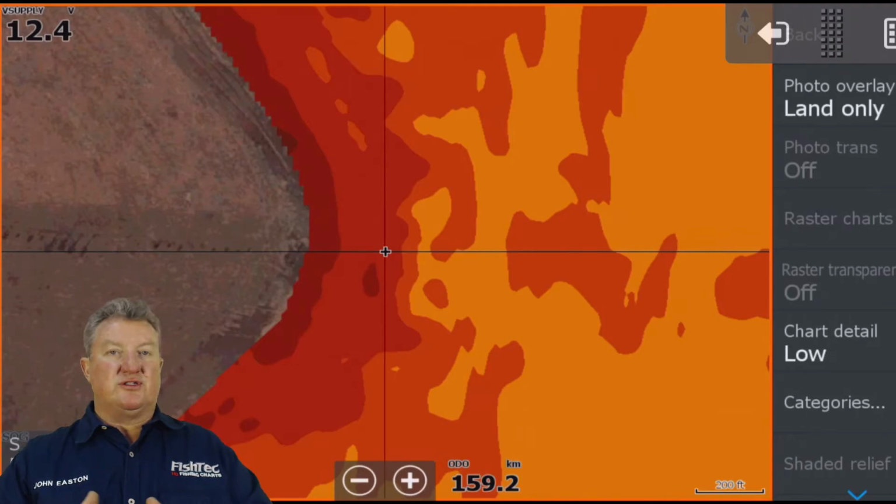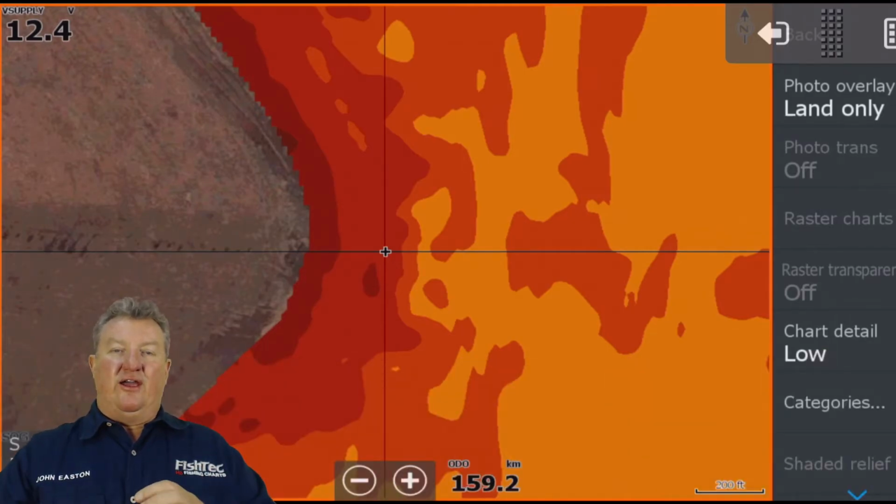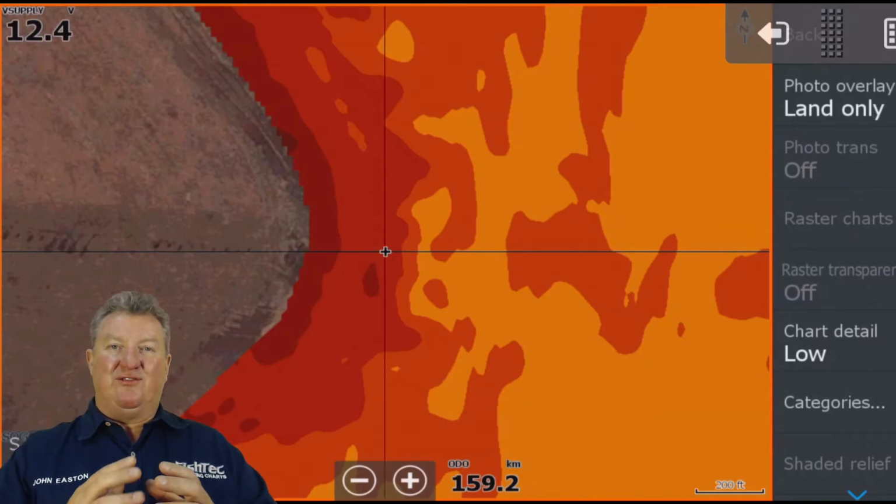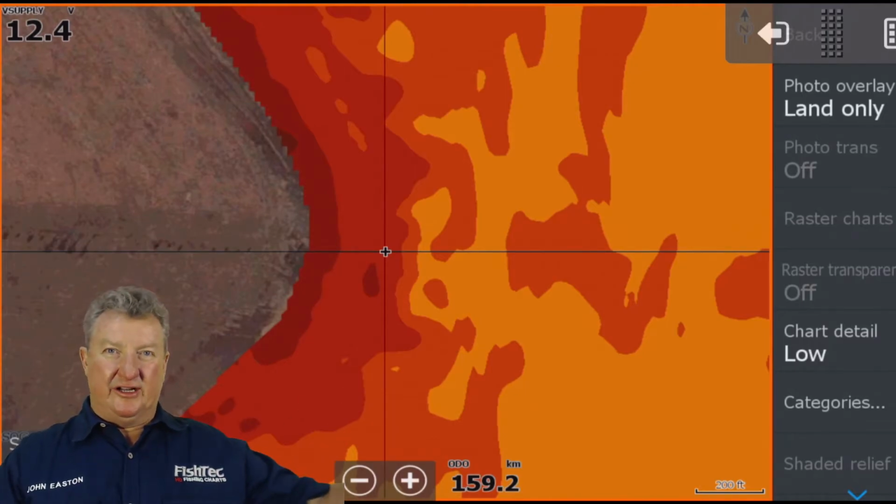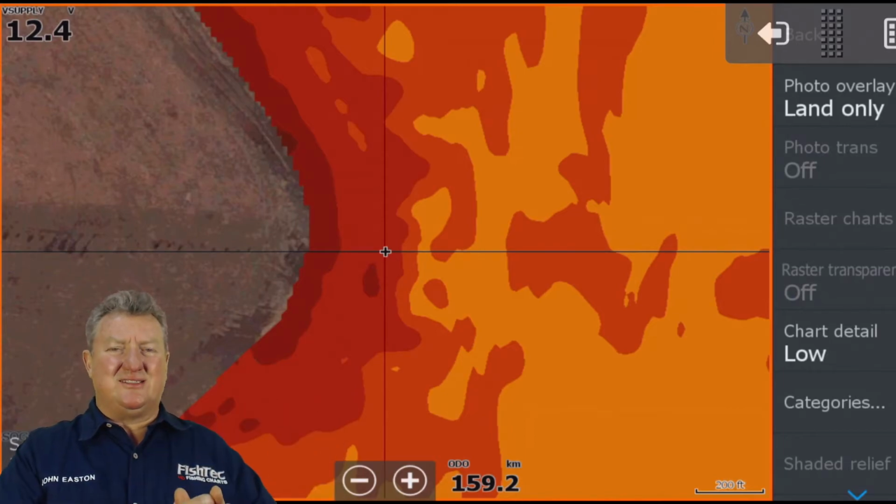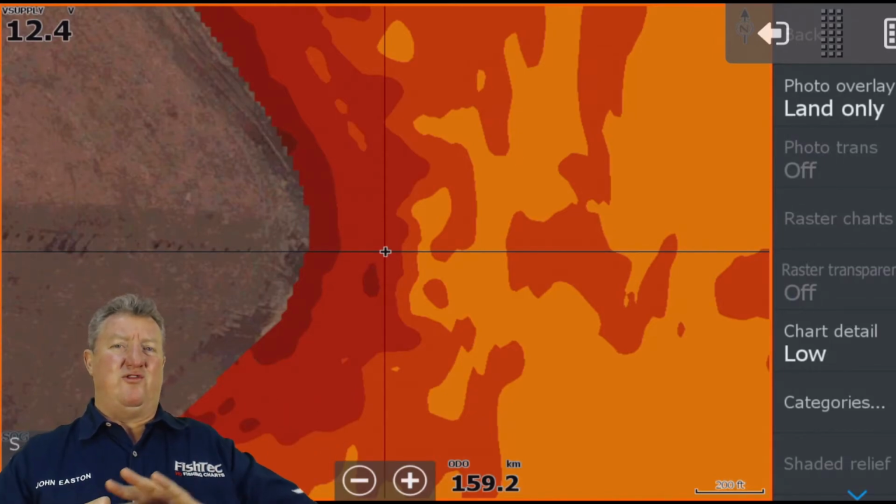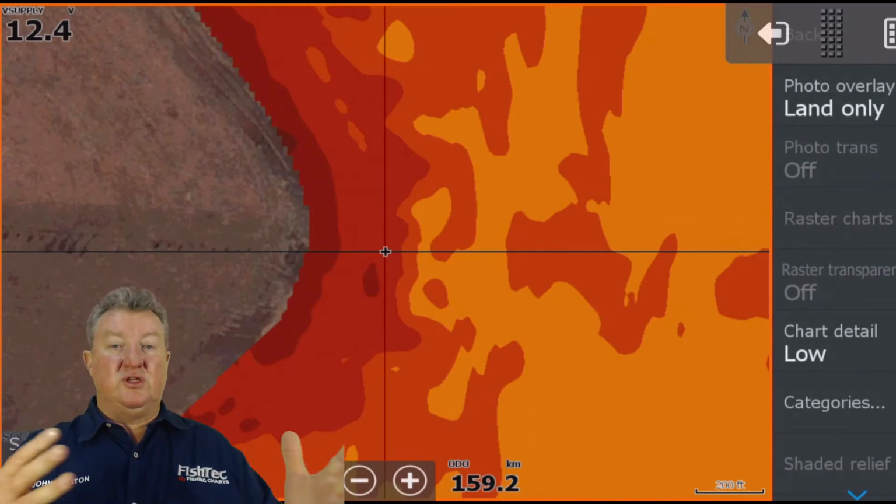Now guys, you've always got to remember something. The software isn't clever enough to compensate for the very, very shallow stuff. So it's always going to try and tell you in the very shallow that it's harder, but sometimes that's not the case. So I don't trust bottom hardness when it's very close to the shore. But the minute you start to move off, yes, I do.